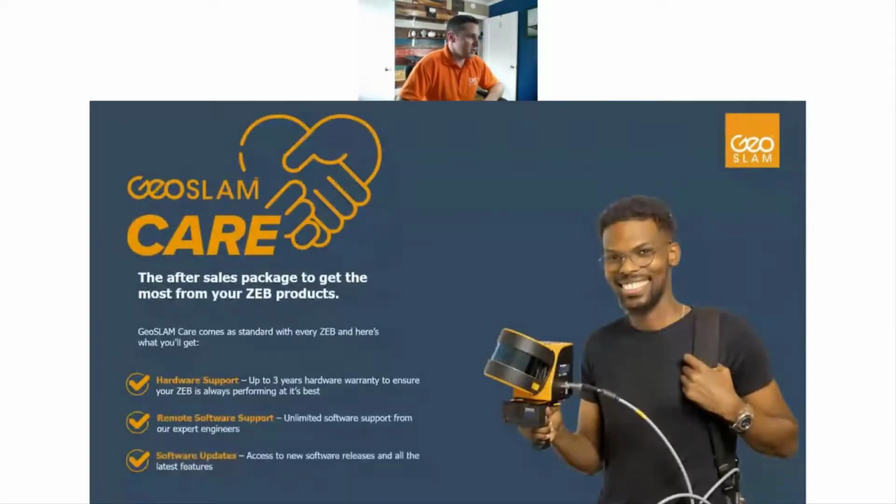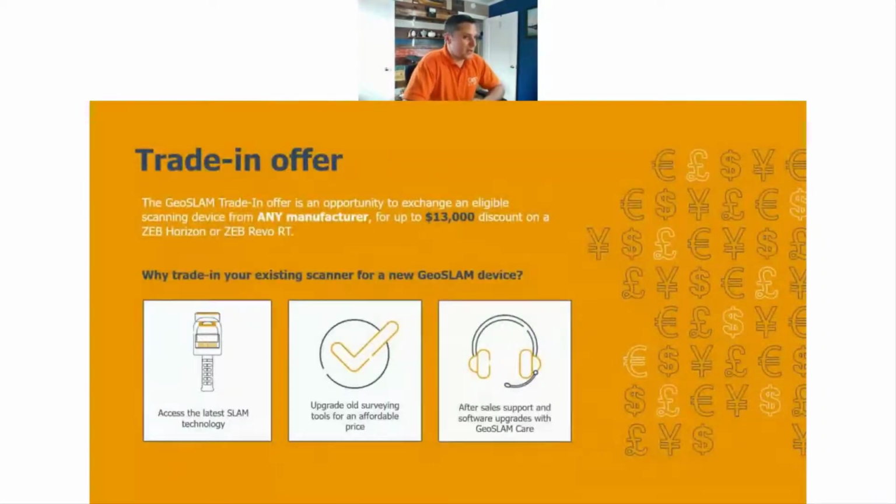And also just wanted to highlight GeoSLAM Care. This is our support and maintenance plan. This is a crucial component of our systems. Once you purchase a system, this comes as a default with it, and gives you up to 3 years of hardware warranty, ensuring that your system is always performing. Remote software support: if you have any issues with your software or hardware, we will support it, as well as software updates. Like I said, we're always updating our Connect platform and other platforms. So this gives you the ability to update your software continuously.